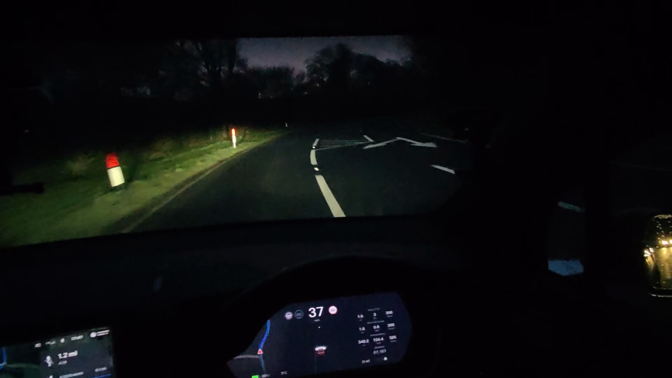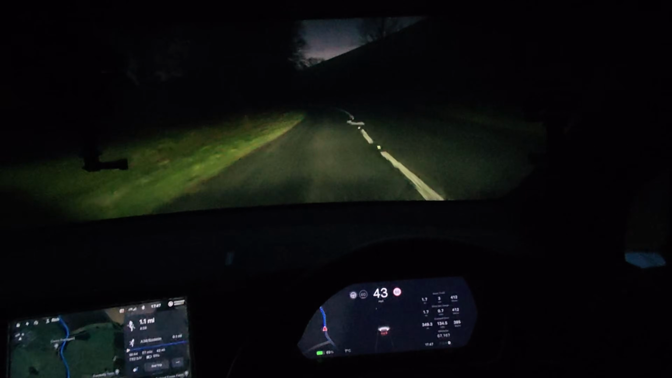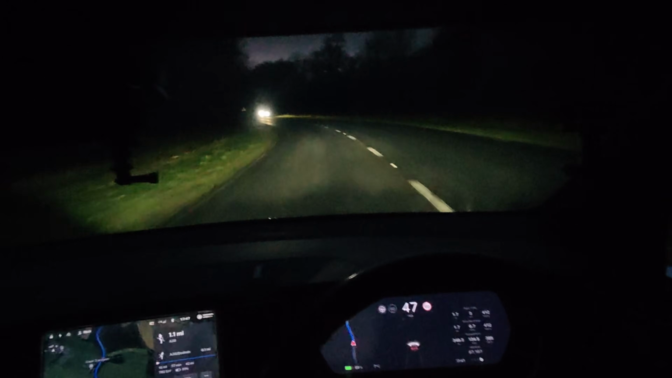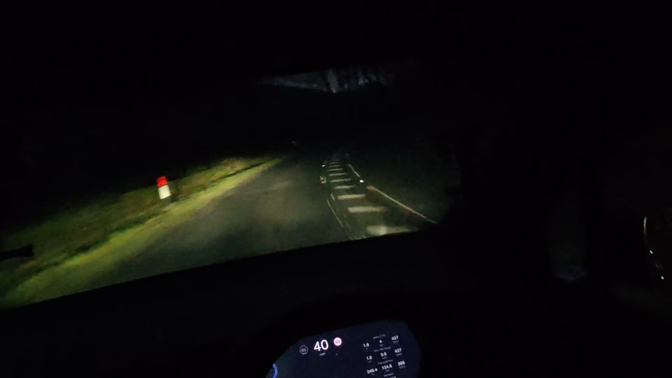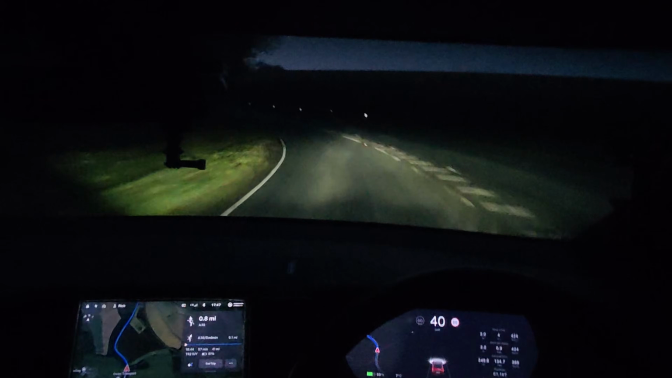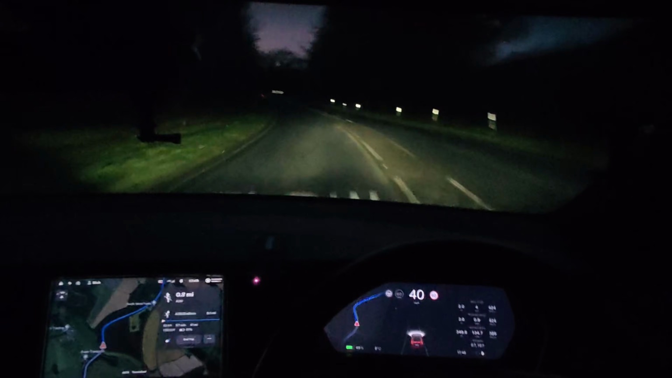I'm on my way to the Roseland Peninsula, just the other side of St Austell, to go and pick up a granny charger that I'm going to review. So I left the house with 70%. I've done 1.8 miles so far, and using at the moment 422 watt hours per mile. So this journey is going to take just under an hour.